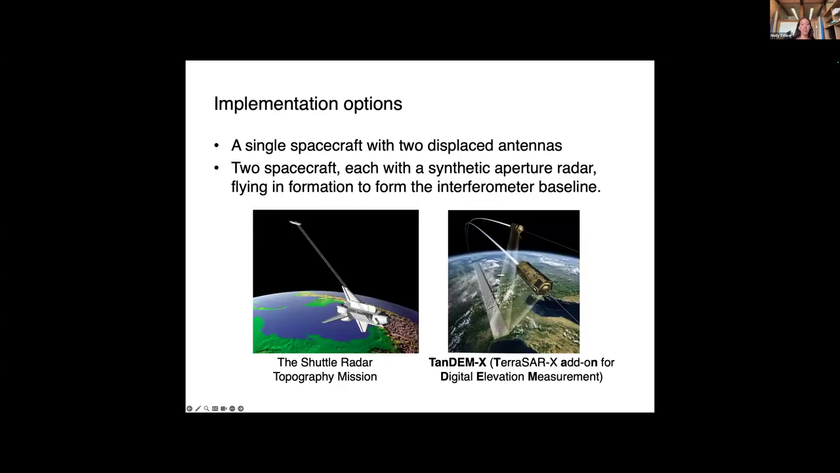So this technique has been done several times. One of the first was in 2000 when the Space Shuttle Endeavour flew with two antennas, one attached to the main shuttle and one on an arm that was extended about 60 meters off the main shuttle.